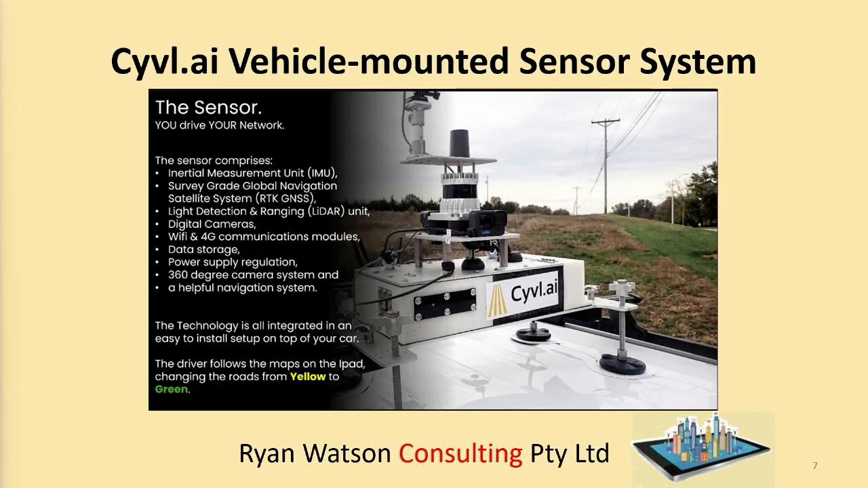So you drive your network. Okay, I won't read all those things out. I've already covered the components of the system, but you can read through that. So it's all very easy.